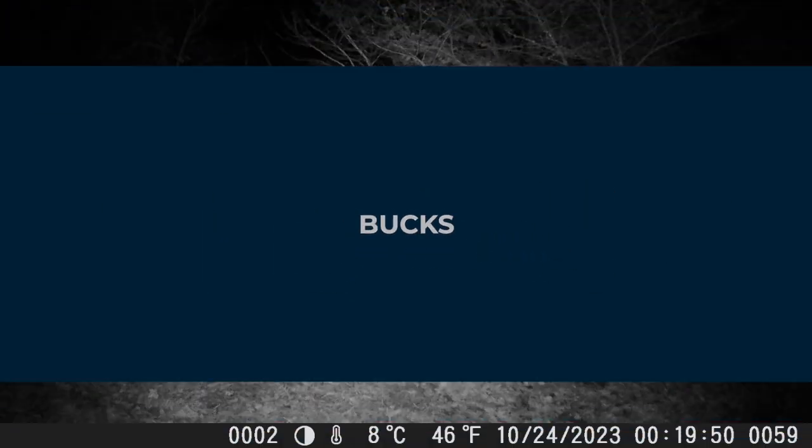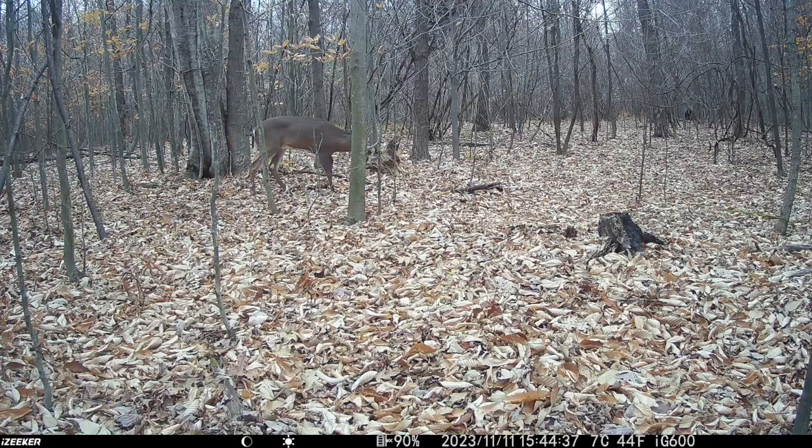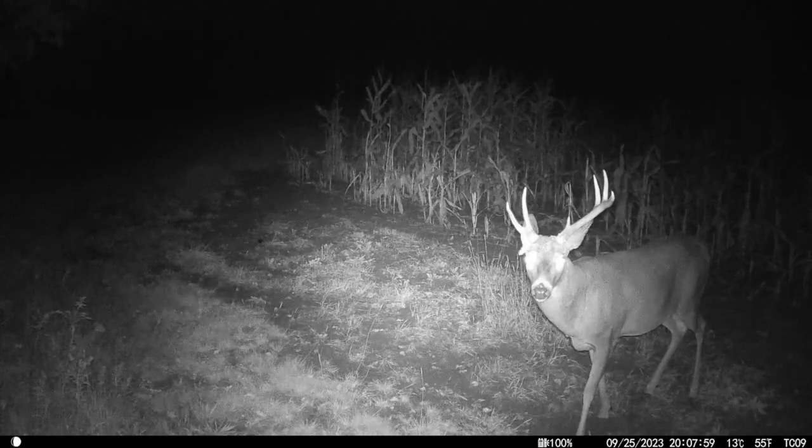The next category is wonky bucks, and I don't know what it was about this year, but I seemed to capture a number of really strange bucks, like this one that I captured several times that has an antler growing down around his face, or this one that has a nice rack on one side, but the other side has this weird sort of triple-tying thing going on.